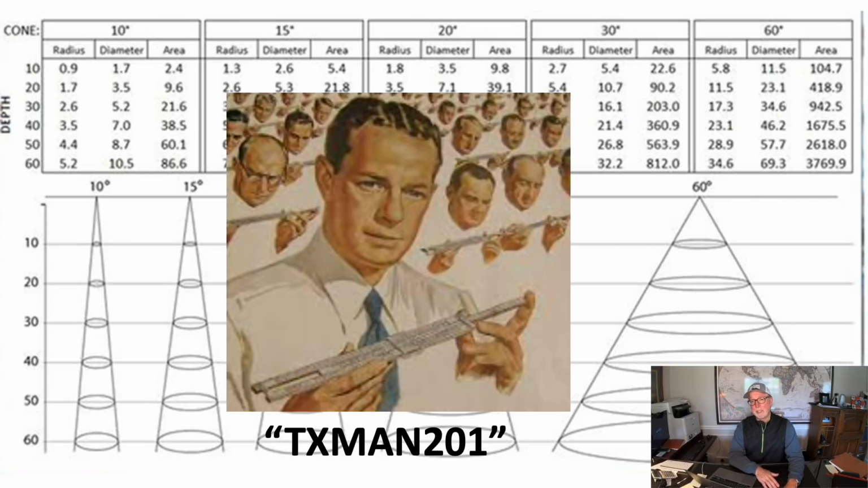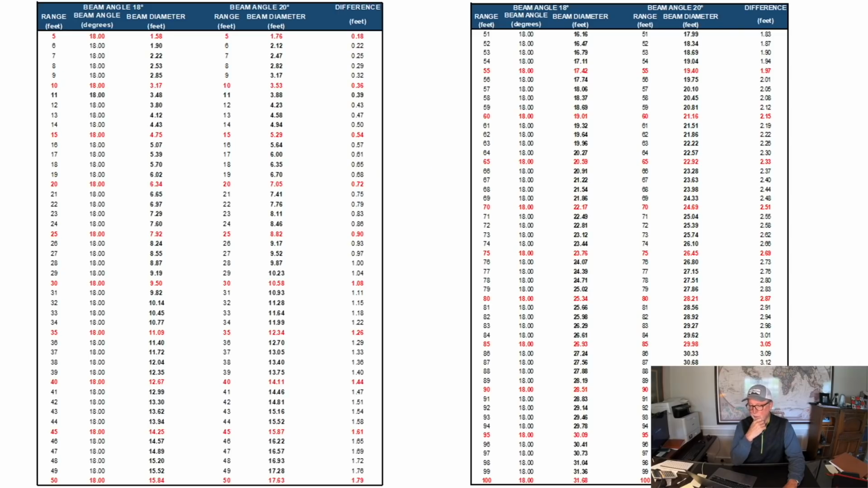I felt better because even after he did what he did for me, he came back a week later and said, hold on, I'm questioning my own math, and he rechecked his own math. And this is what he provided to me. I know this is a lot of information. I'll narrow it down for you in a second. But this is range from 5 out to 100 feet of the widest part of that elongated cone.